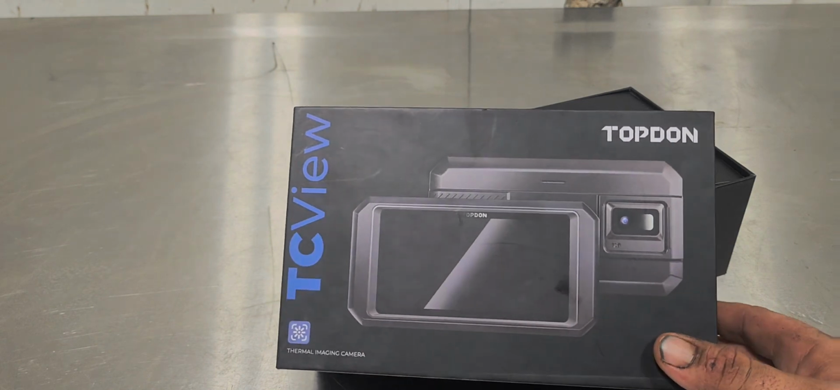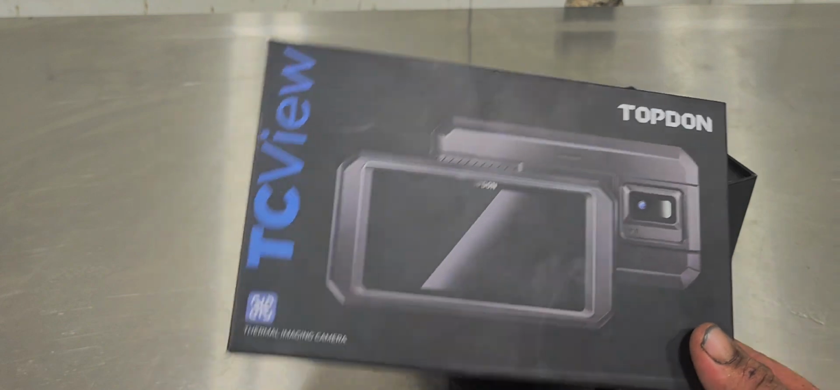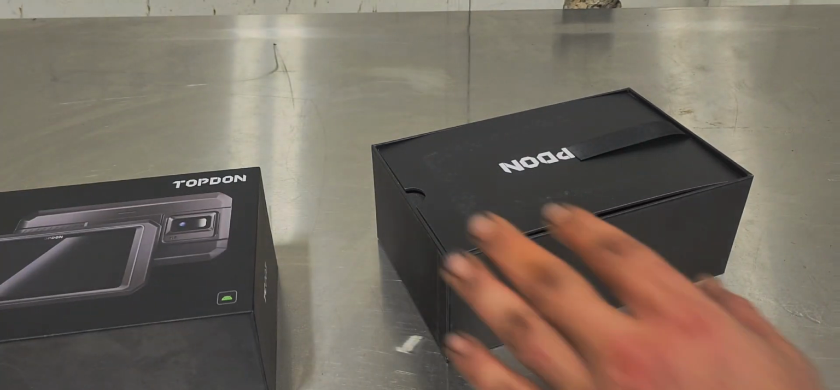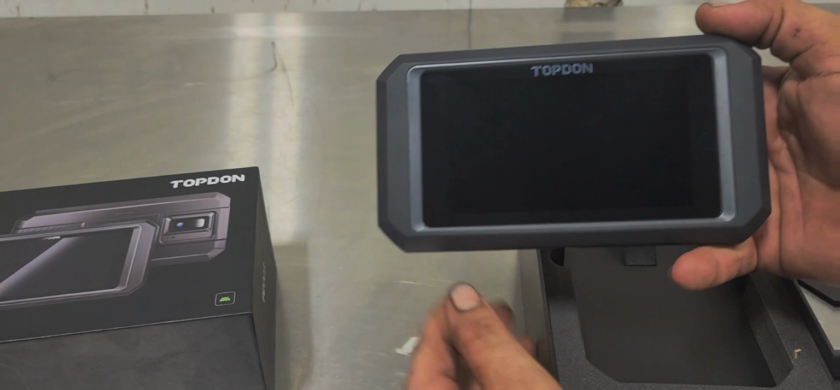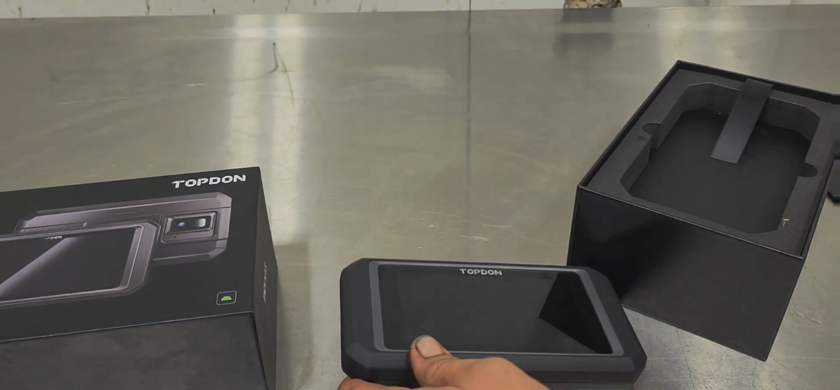It looks like a solid product. It looked really cool. I like the fact that it kind of looks like a cell phone from the picture. And it's got this base on it where it can actually screw into a tripod. Right there. It feels pretty cool. Feels like a little scan tool, kind of like my Autel.